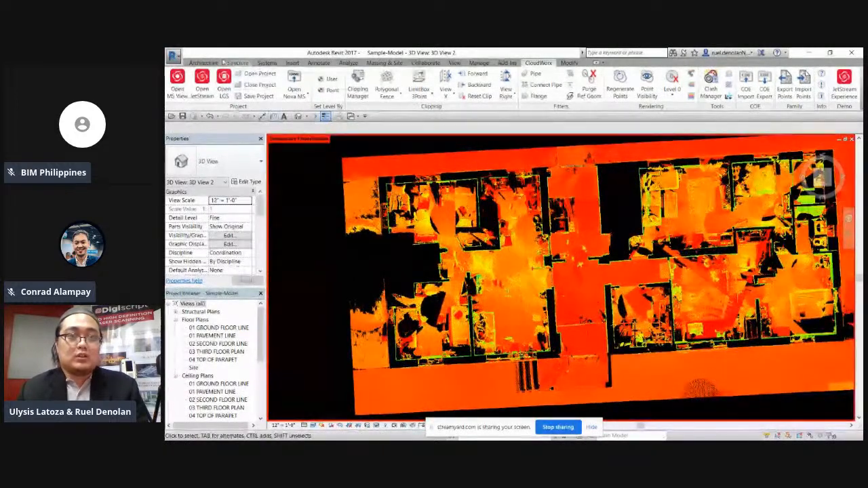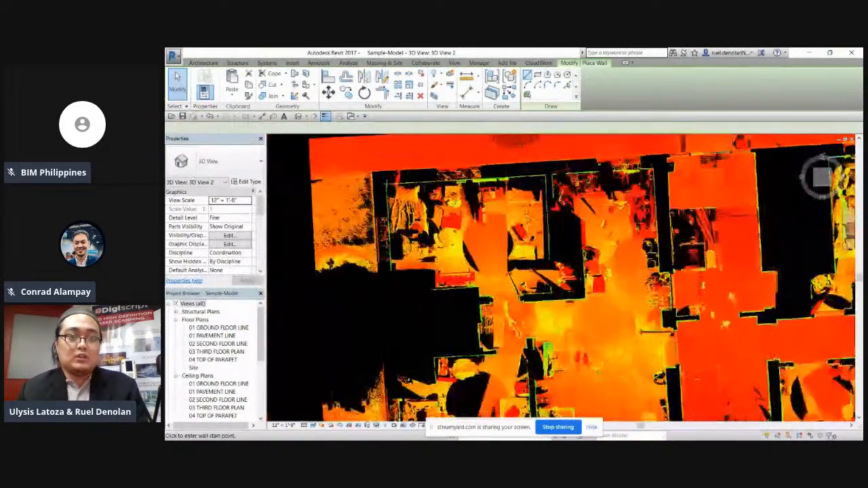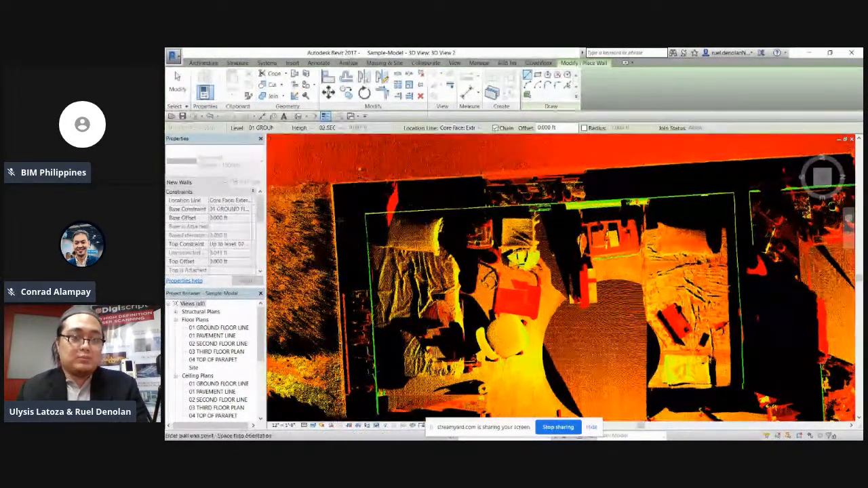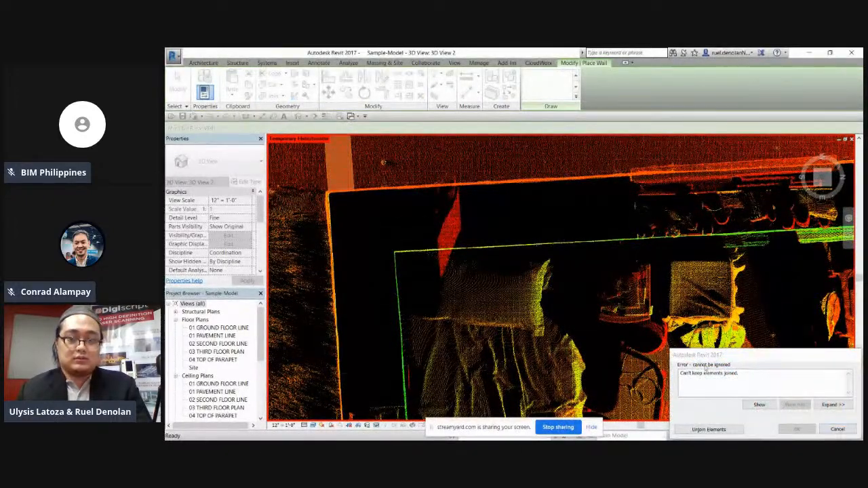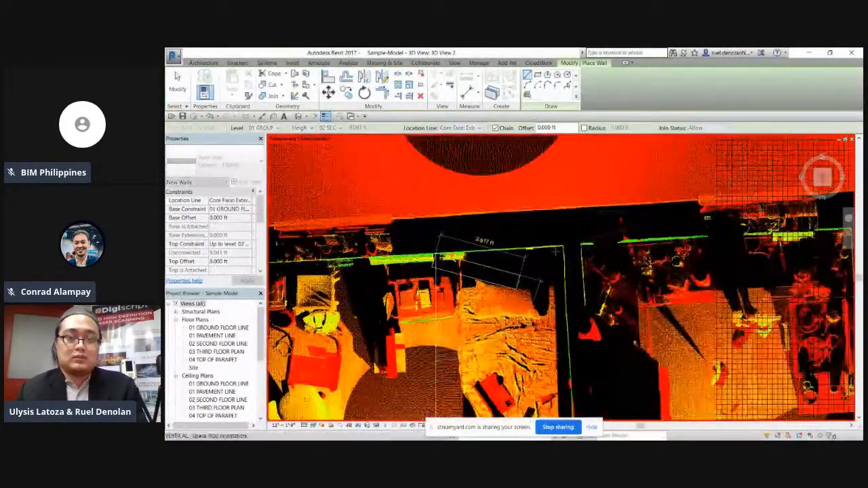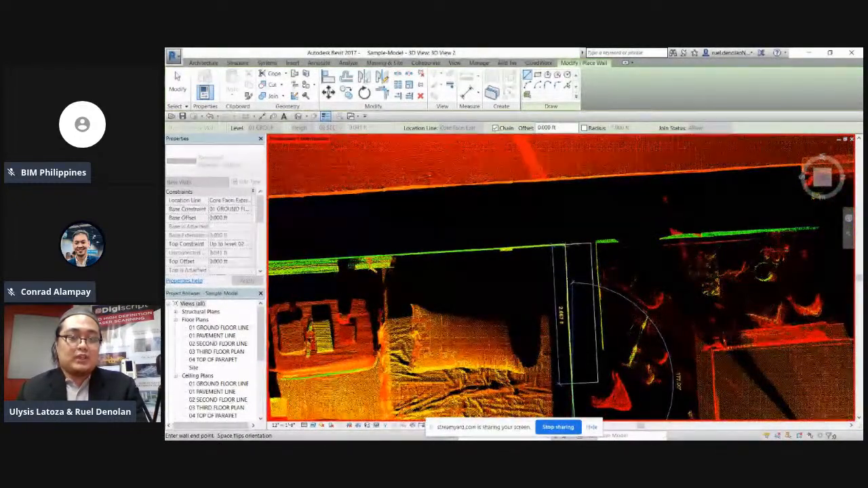For example, let's go to Architecture and create an example wall. This is just an example; I won't edit the thickness of the wall. So, for example, as we model, we can start modeling from here.